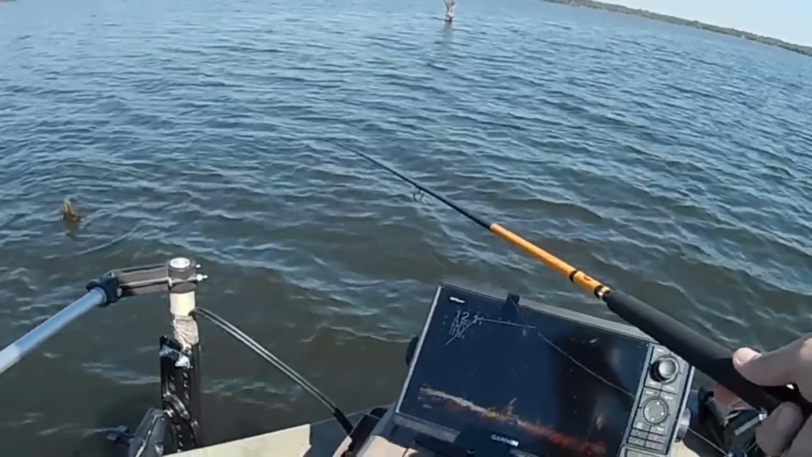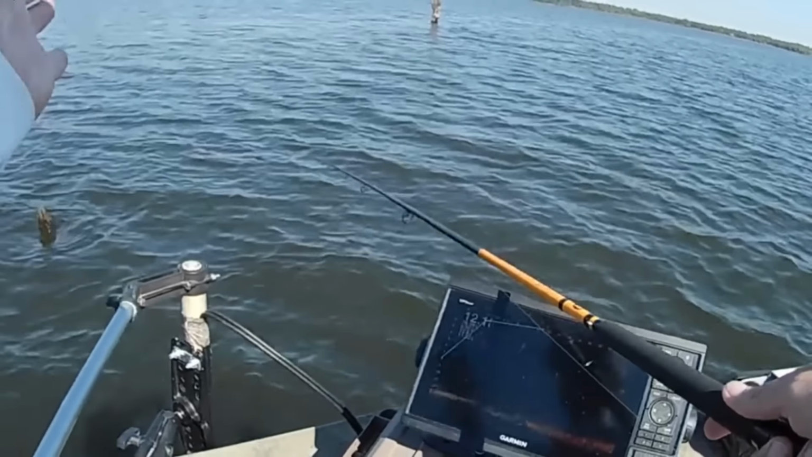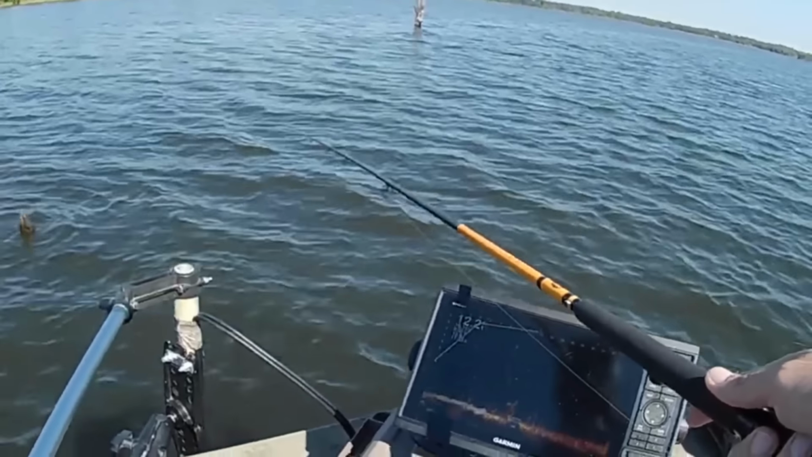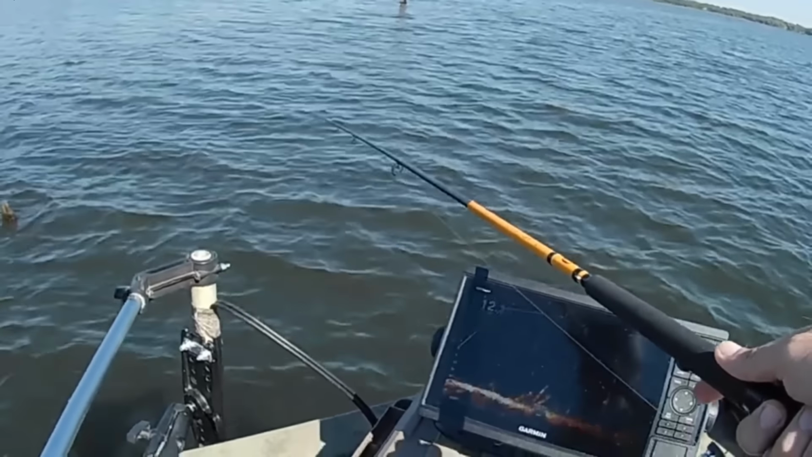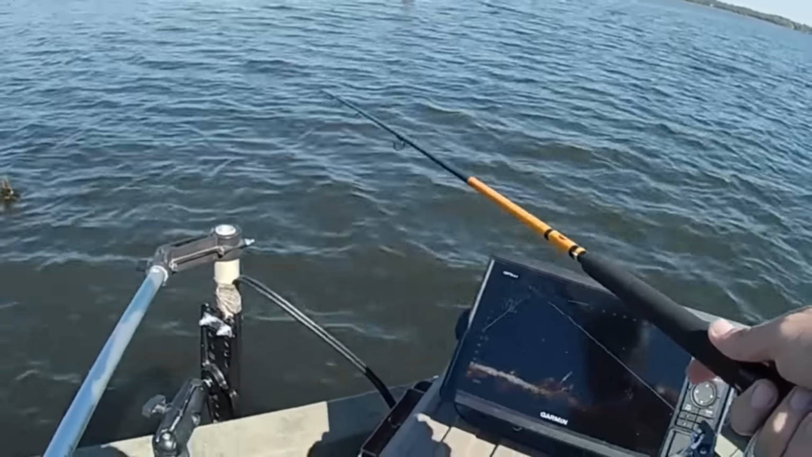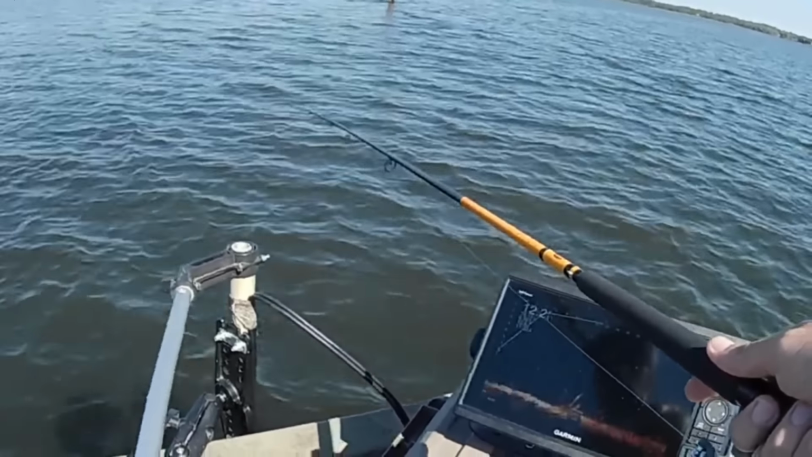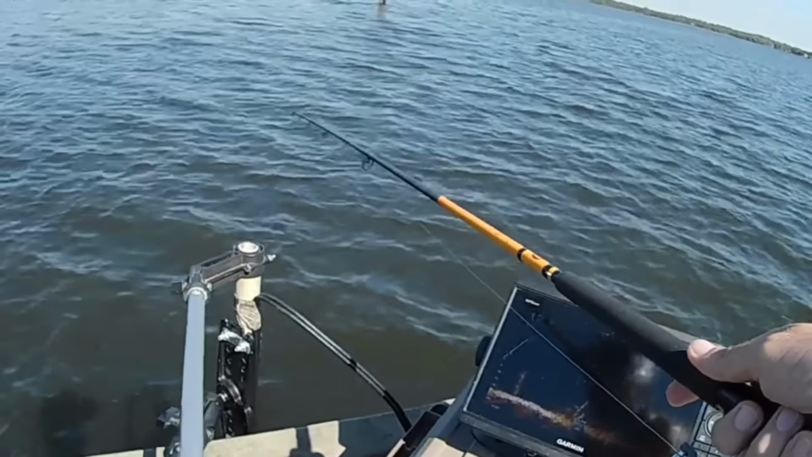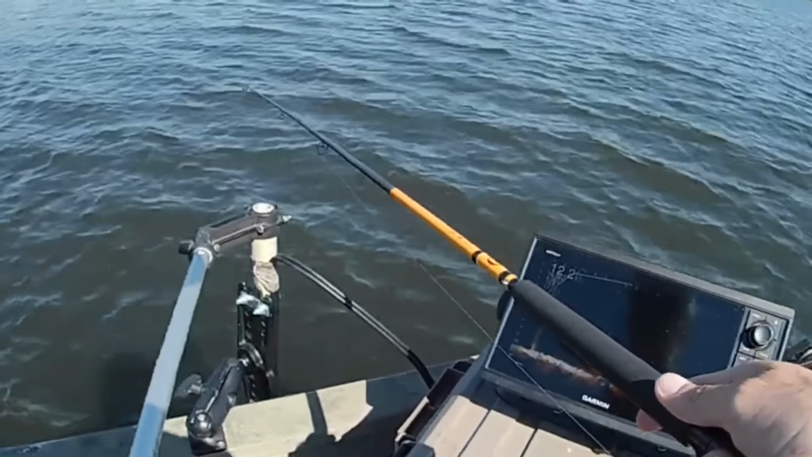Before I got live scope, I would just ease around and drop a jig down by the stumps and just go from stump to stump to stump. Now, with this technology, you can see if there's fish down by the stump you're going to put your bait at, which makes it a whole lot easier.